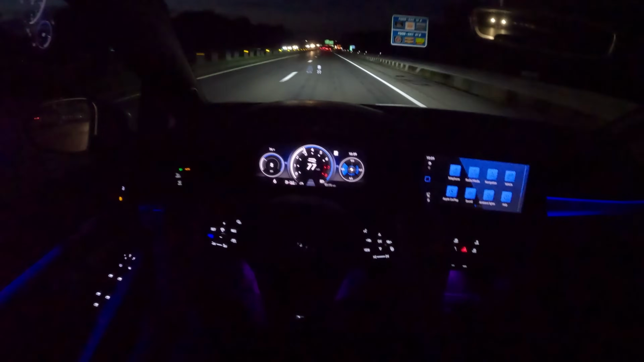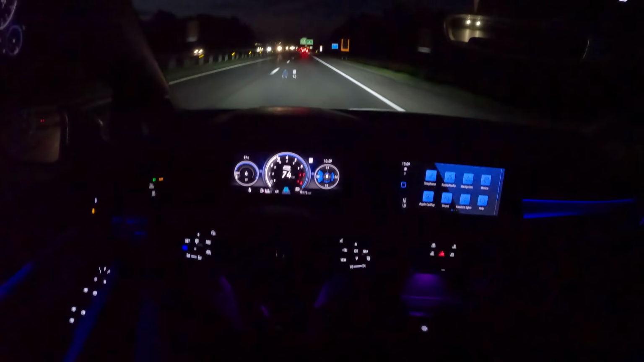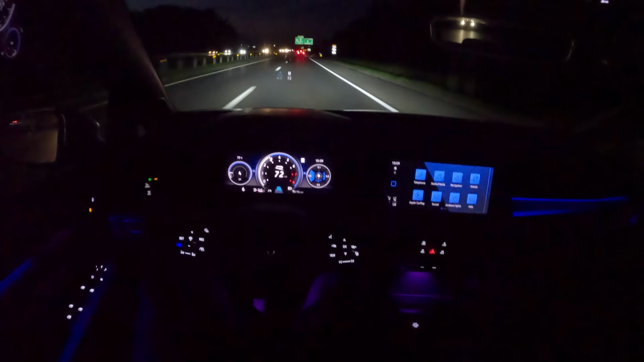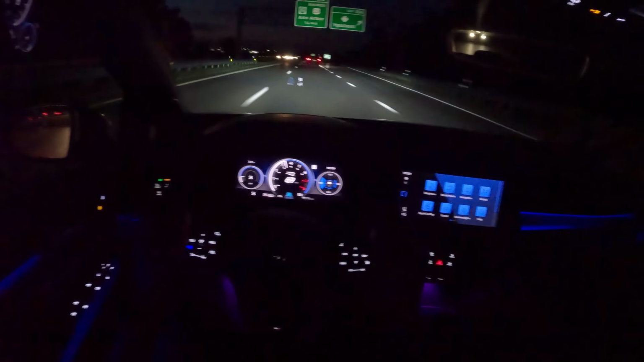As you guys have been able to observe, obviously this $47,000 Volkswagen Golf isn't the quietest car on the market, but I would say that it's the quietest and comfiest in its class.